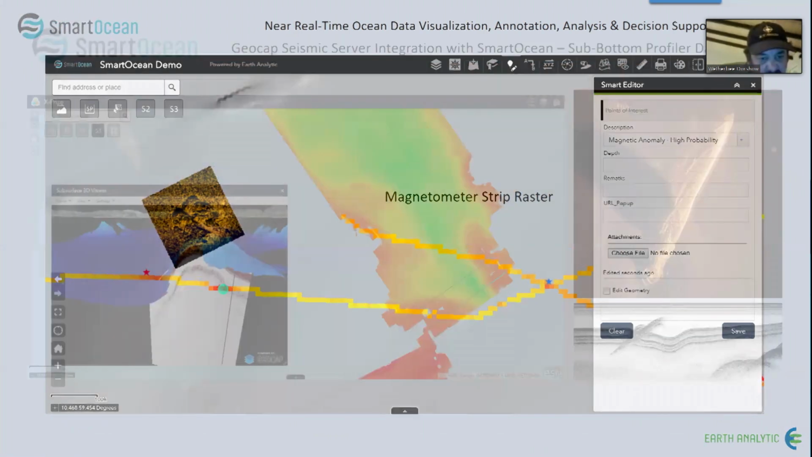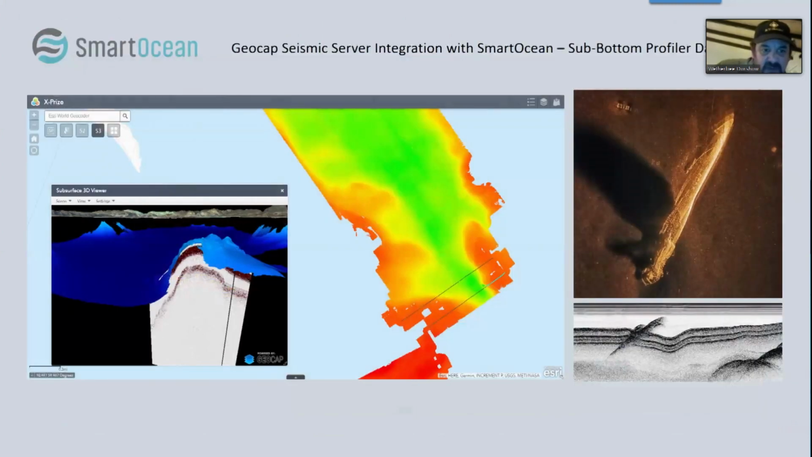Next, please. These are some screenshots from an extension that one of our partners and an Esri distributor, Geodata, has built for looking at seismics and sub-bottom data in a web browser. Really powerful tools. We've been working with these guys for a while.